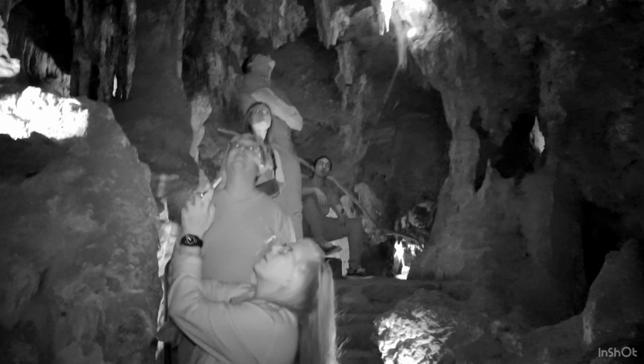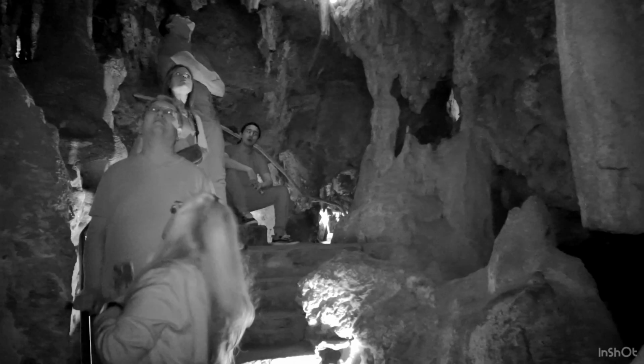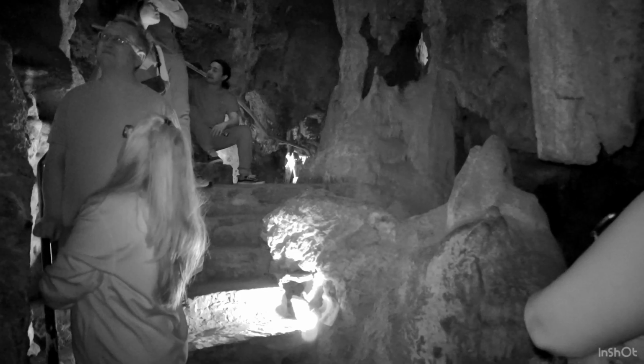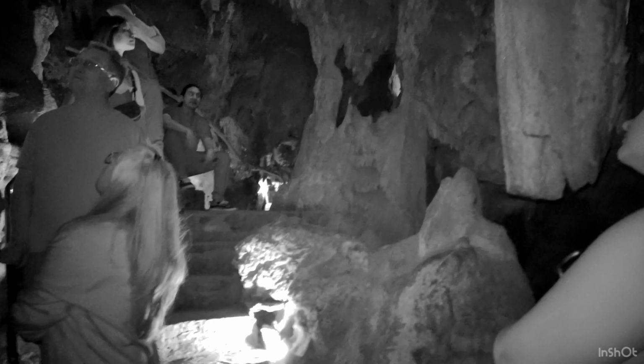But the most important thing that I want you all to remember about all these formations is that they are all formed from a mineral called calcium carbonate. I don't know if you guys have noticed this, but back at your houses, if you don't clean off your faucets for a while, they start to get that white residue and buildup around them.